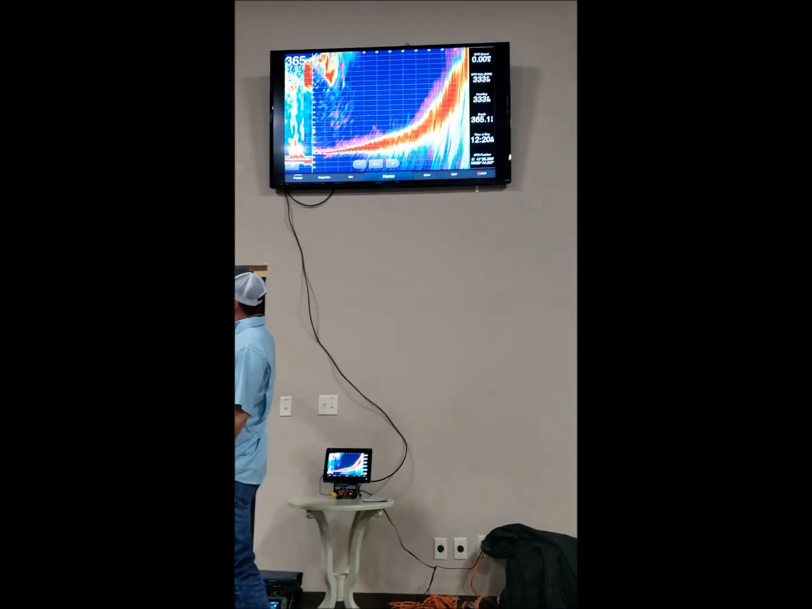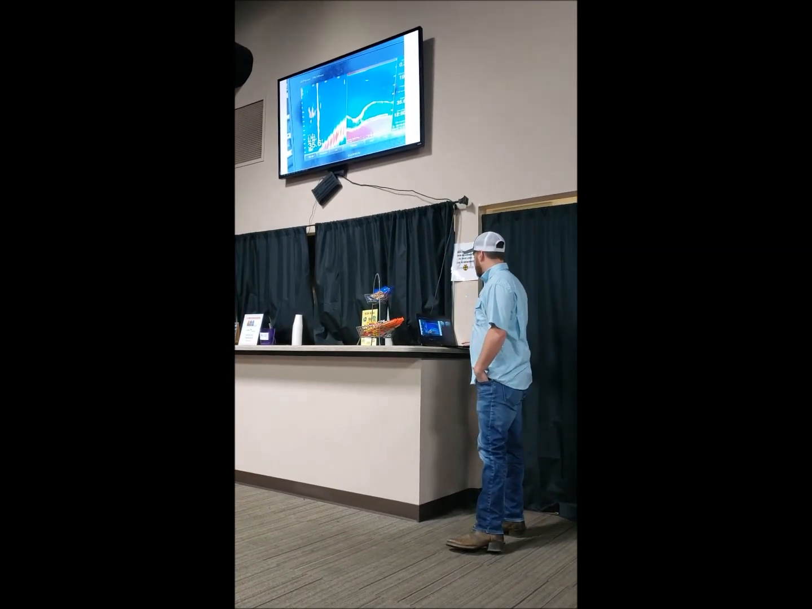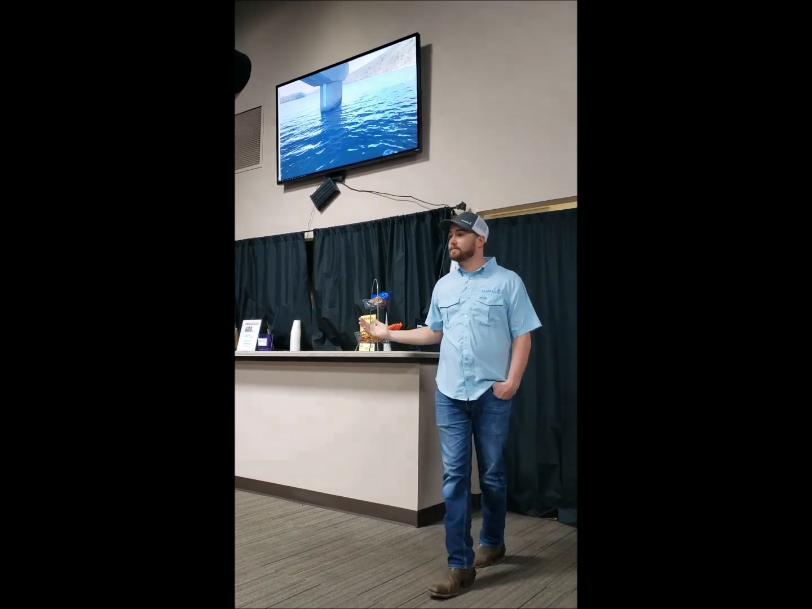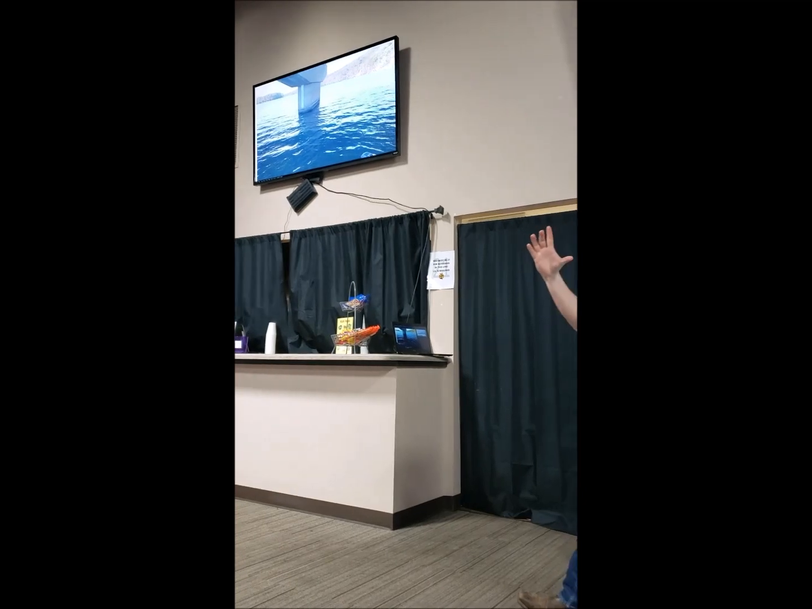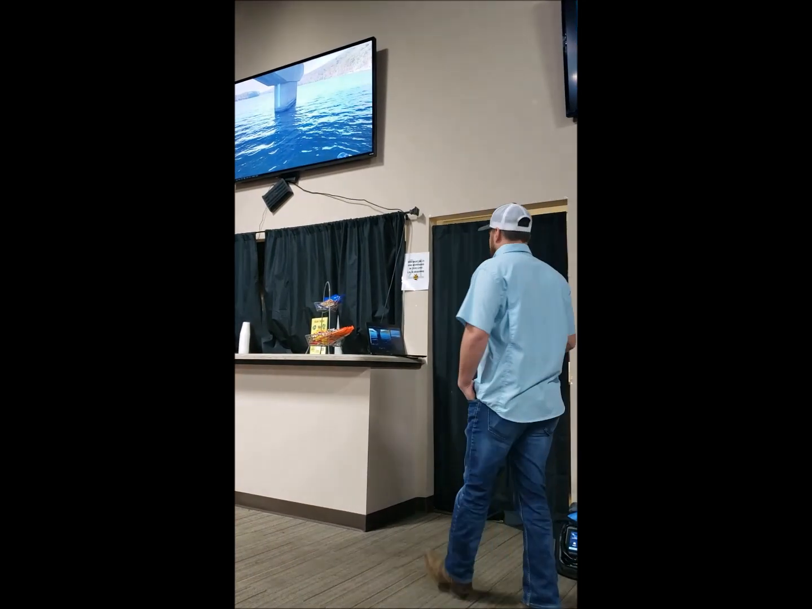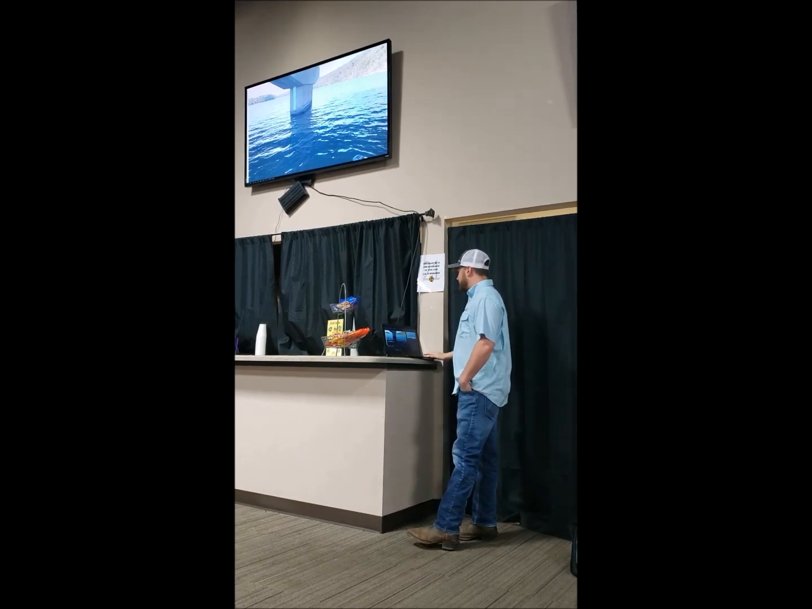But going back to this, we see the separation there and that really hard return. Well, that really hard return is actually a bridge pylon. So we're getting that return, and then we're seeing those fish swimming around suspended off that bridge pylon.